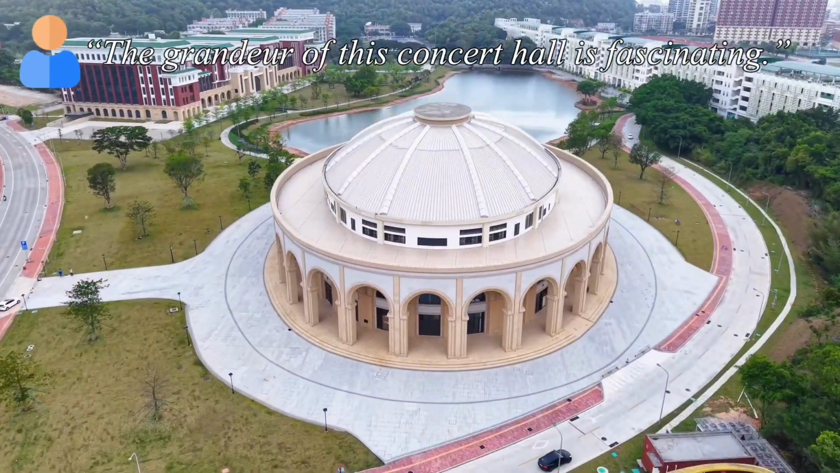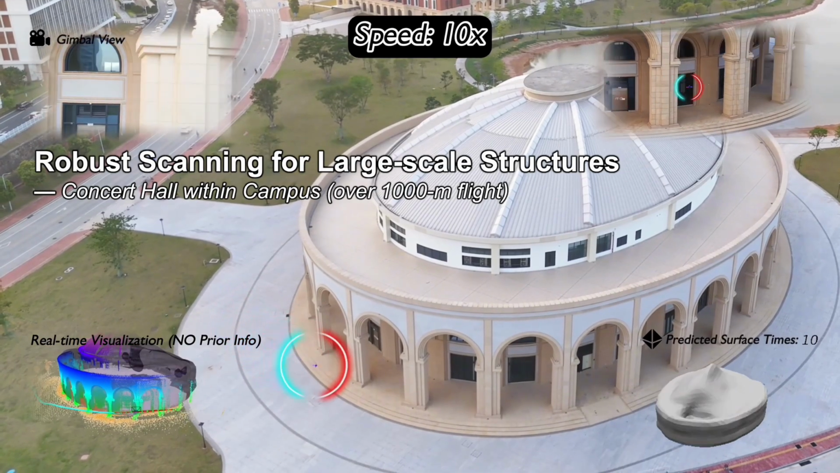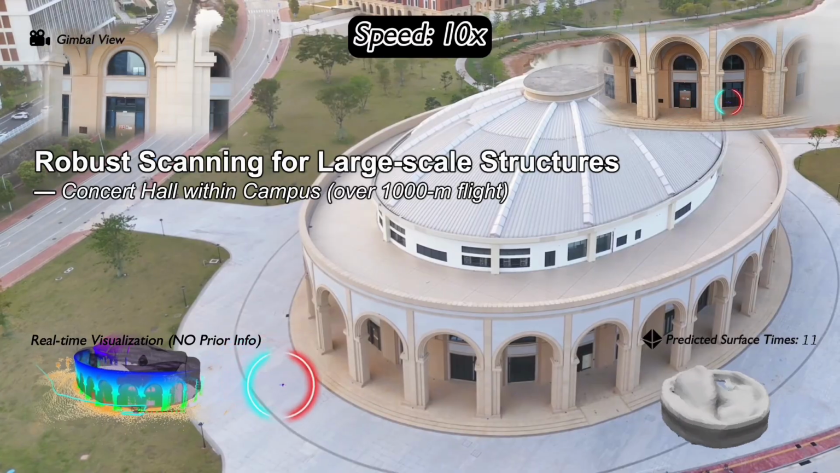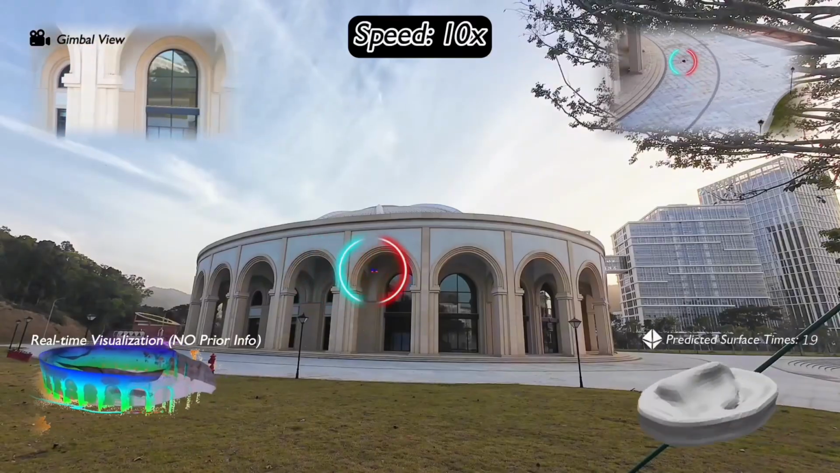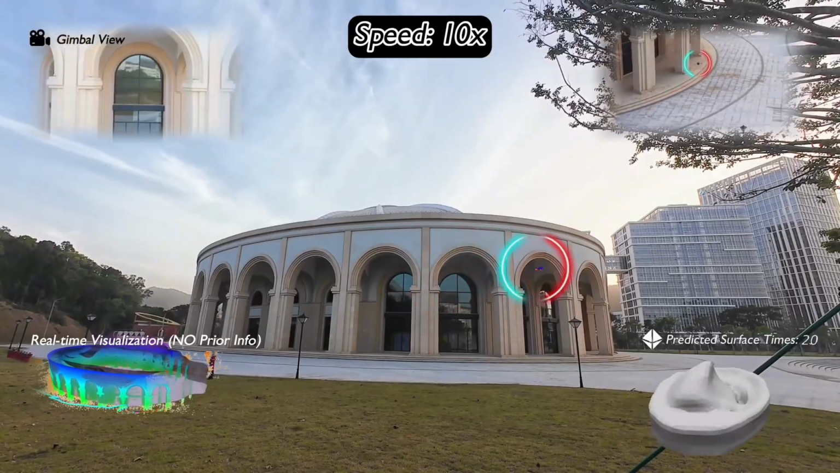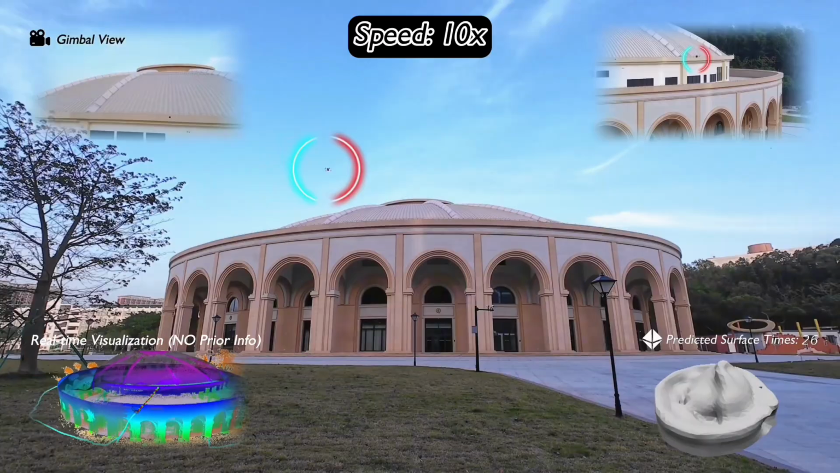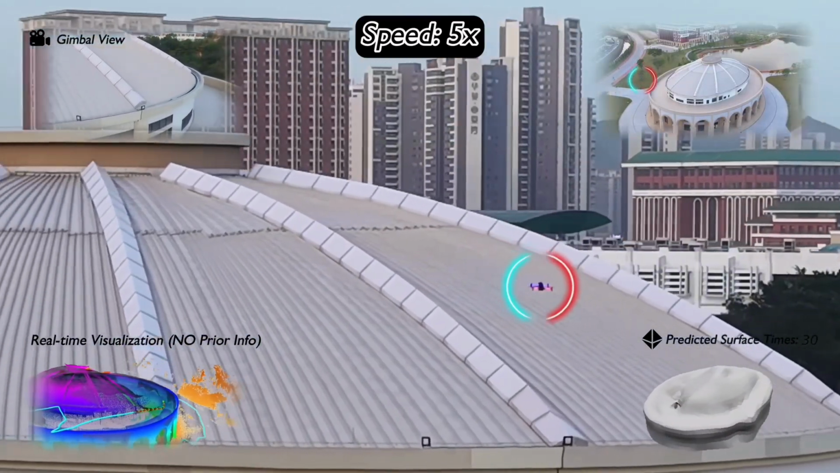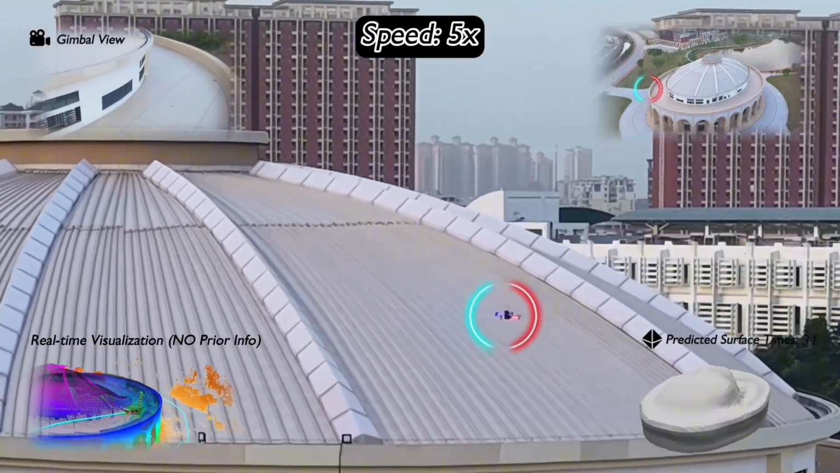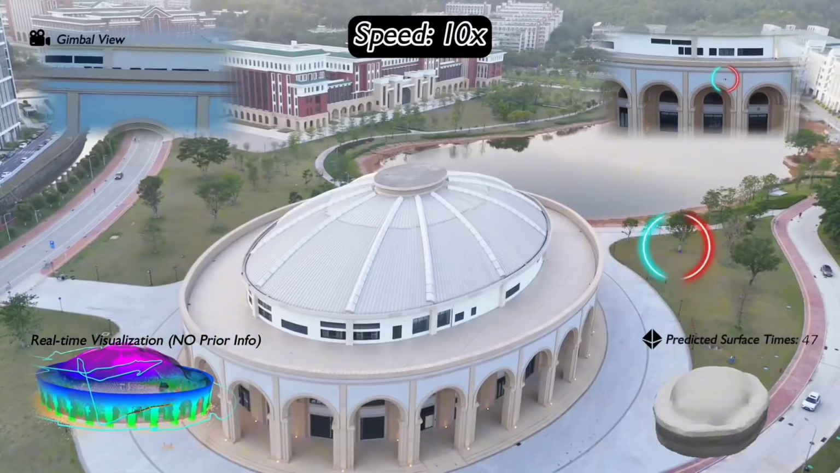Our second test, on a large concert hall between hills and lakes, highlights a key challenge. For such massive structures, sparse initial observations make this imaginative inference more difficult. However, our system overcomes this, correctly inferring the target's full shape. With new observations, the system continuously improves its predictions, reducing uncertainty and aligning with ground truth.